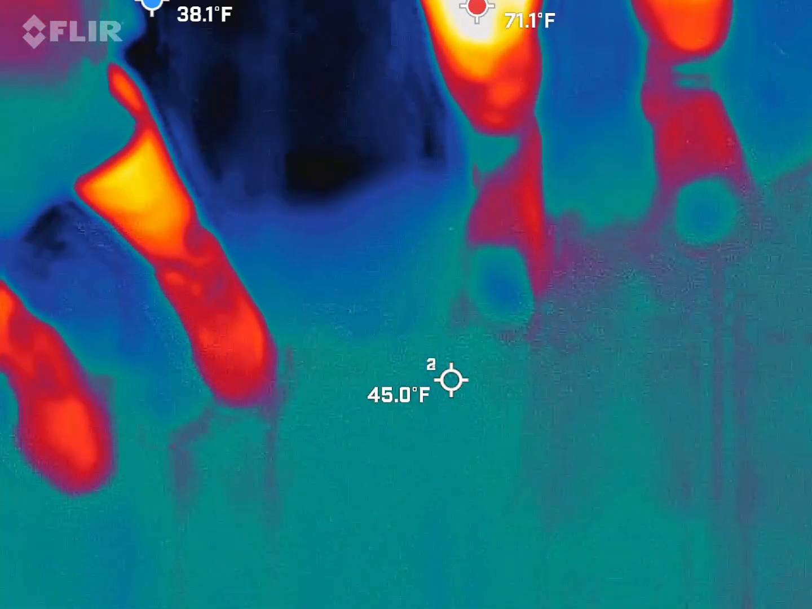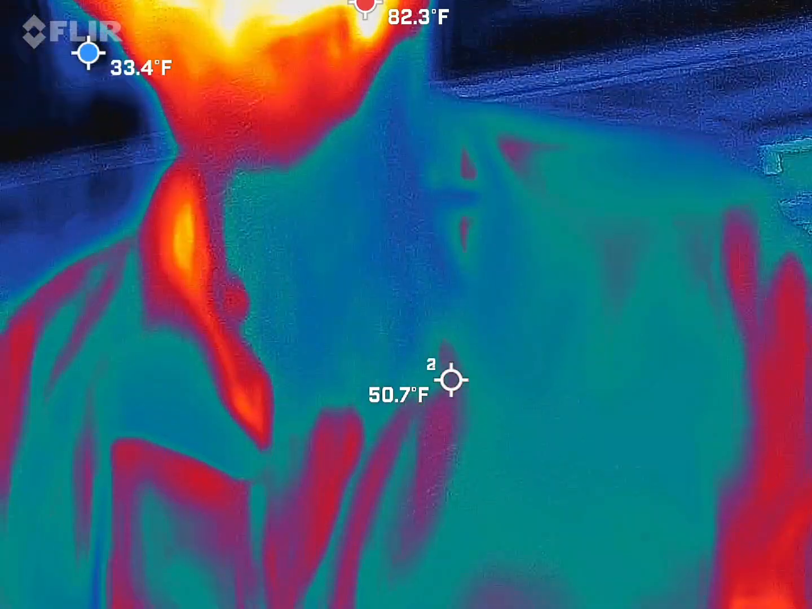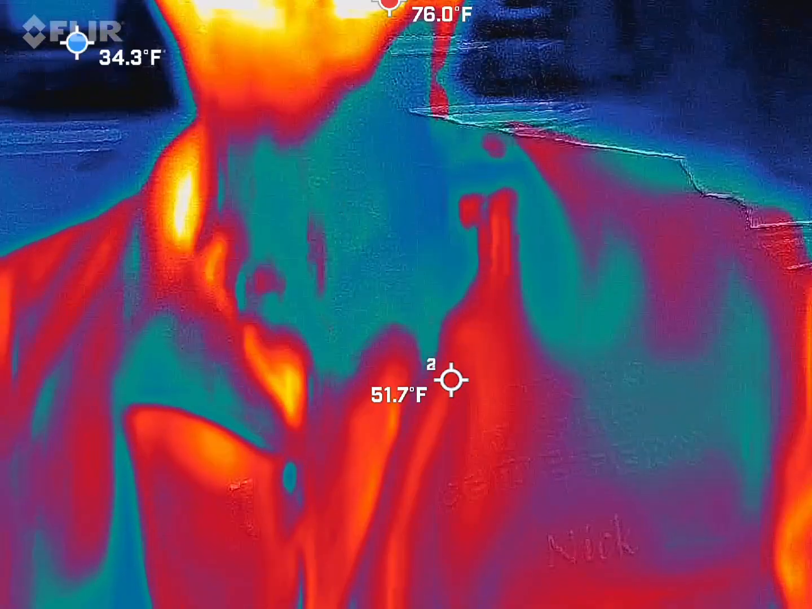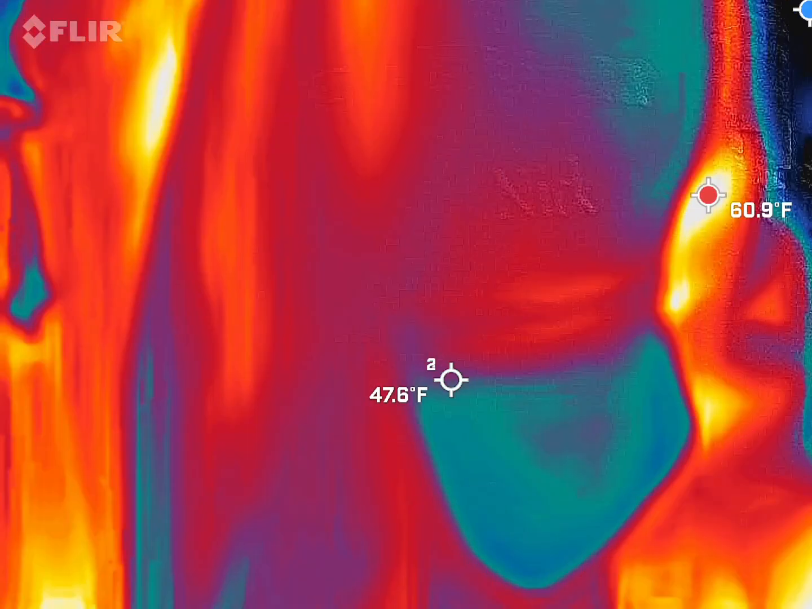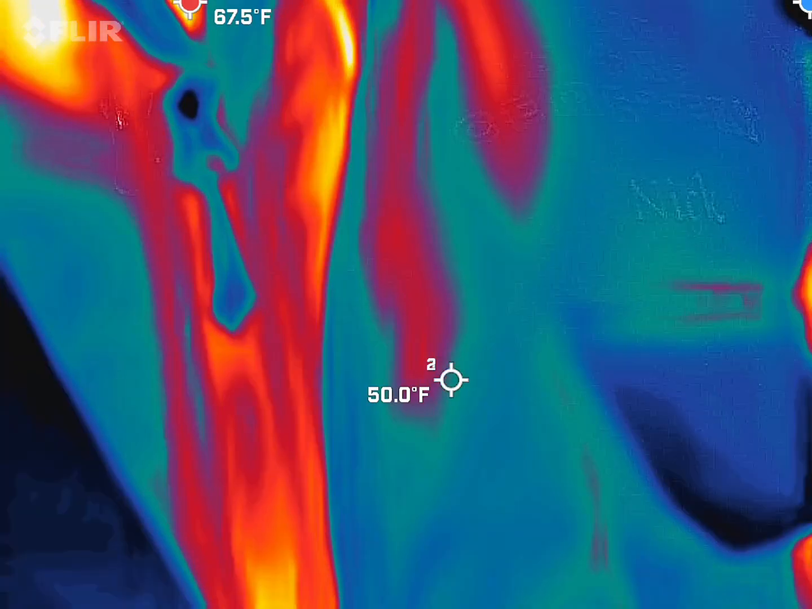Just so you guys get a gist of what we're working with. You should be able to see me in there. Red, orange, and yellow guy, blue beard. Some people call me Nearly Headless Nick, another Harry Potter reference in case you muggles didn't get it. But we are looking for those cold spots, and they're going to be blue and black.